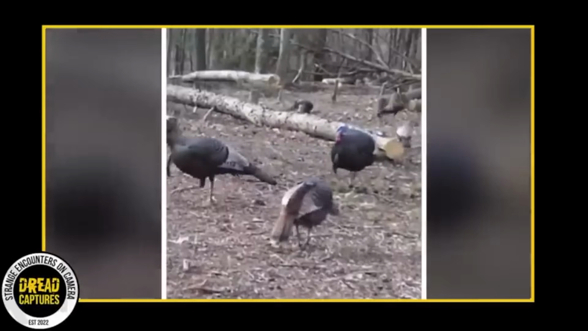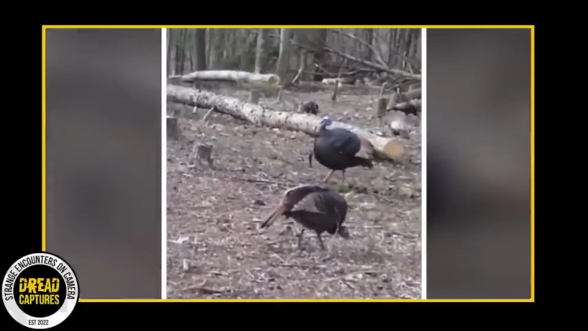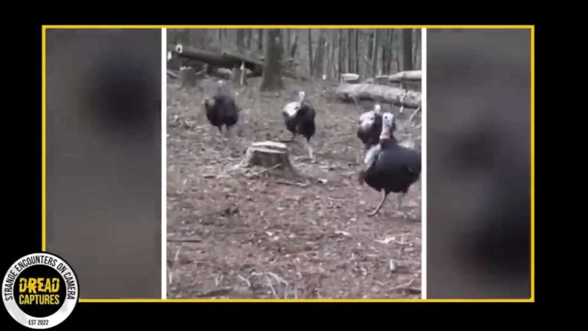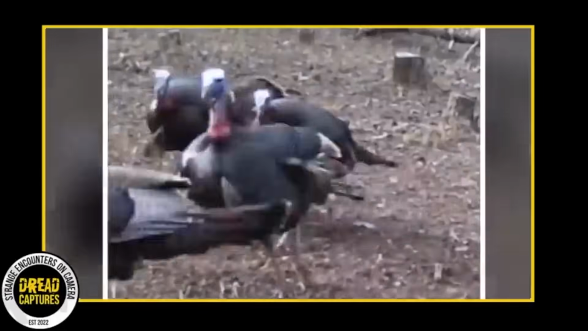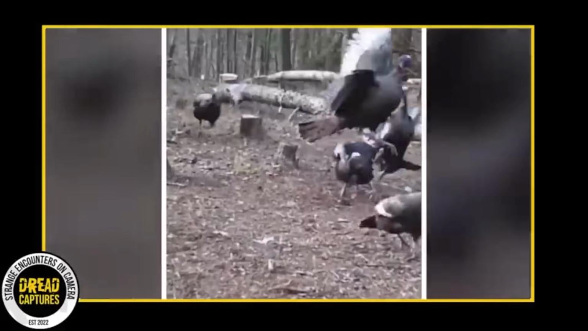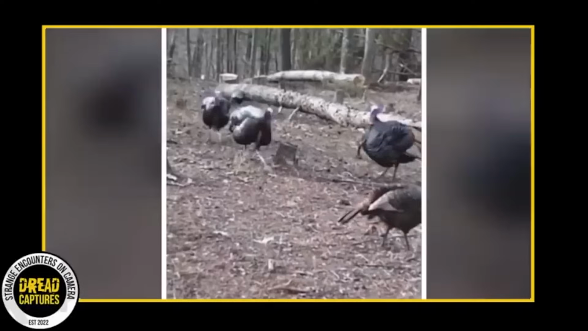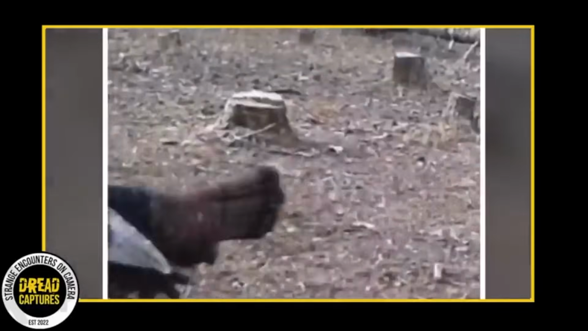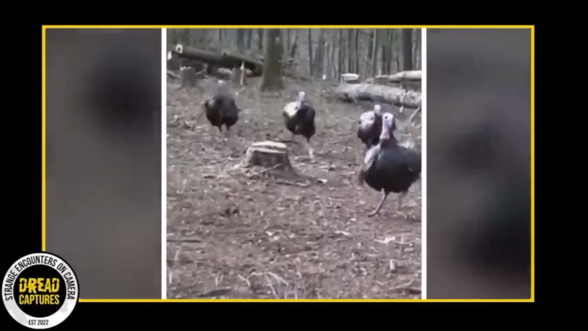Also, the event marked a memorable moment for the video's owner, who regards it as one of the most exciting scenes their trail camera has ever captured. This unexpected wildlife drama not only provided an intimate view into the rarely seen behavior of turkeys, but also served as a stark reminder of the astonishing surprises that the natural world can offer.